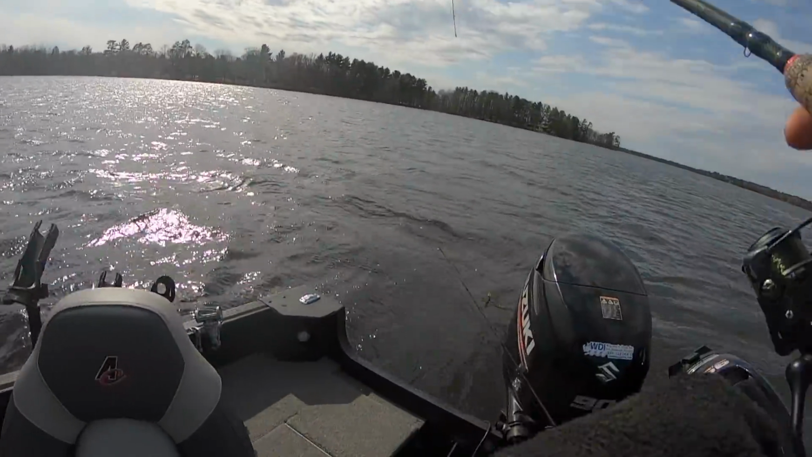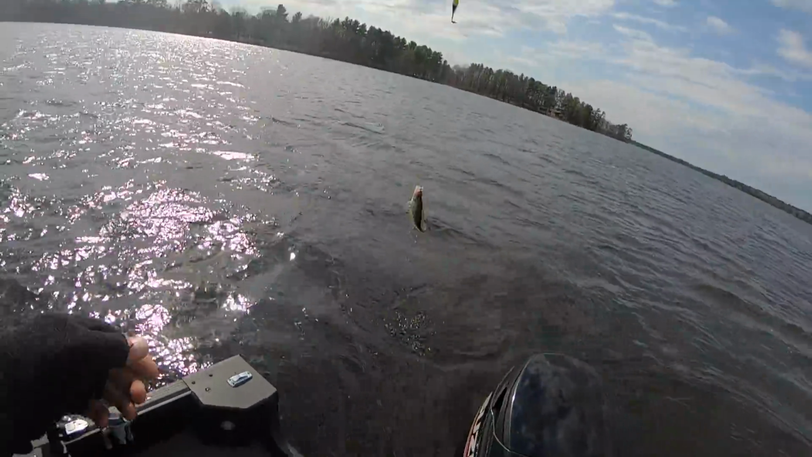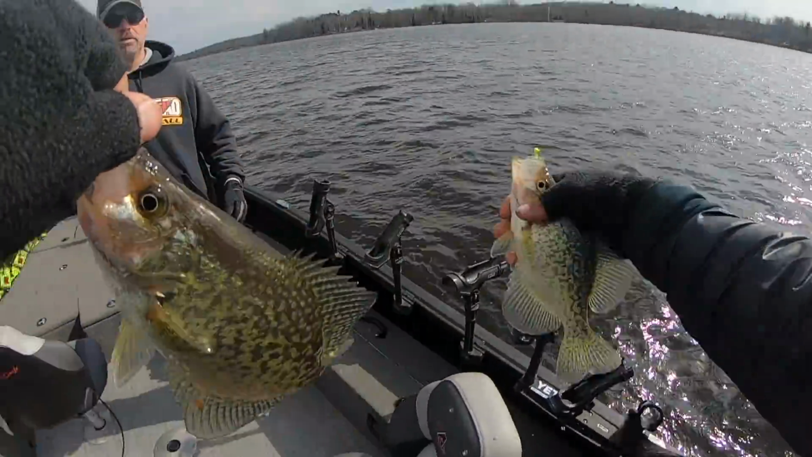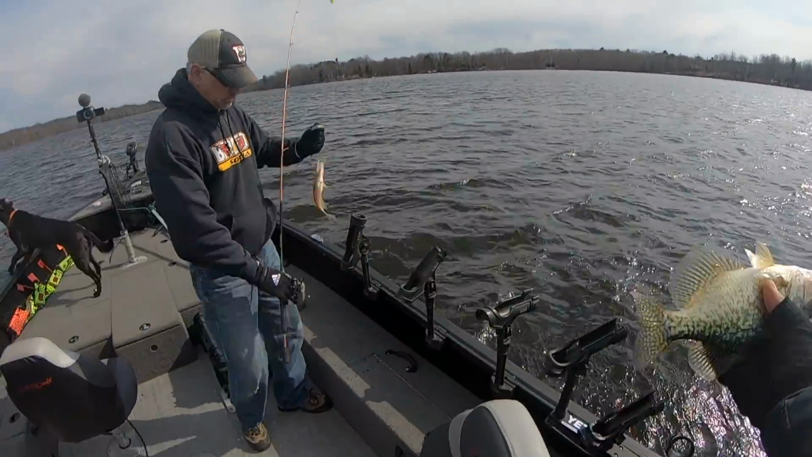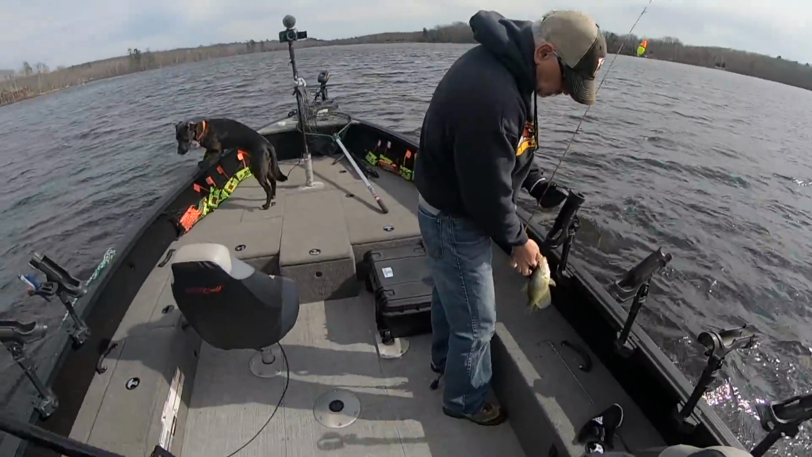Doesn't feel super big. Maybe not a bad one. Oh yeah, decent crappie there. It's about probably 10 and a half. And there's a pair right there. Just kind of finding them on the side imaging and fishing the bobbers to kind of drift through, cover a little bit more water, catching fish.